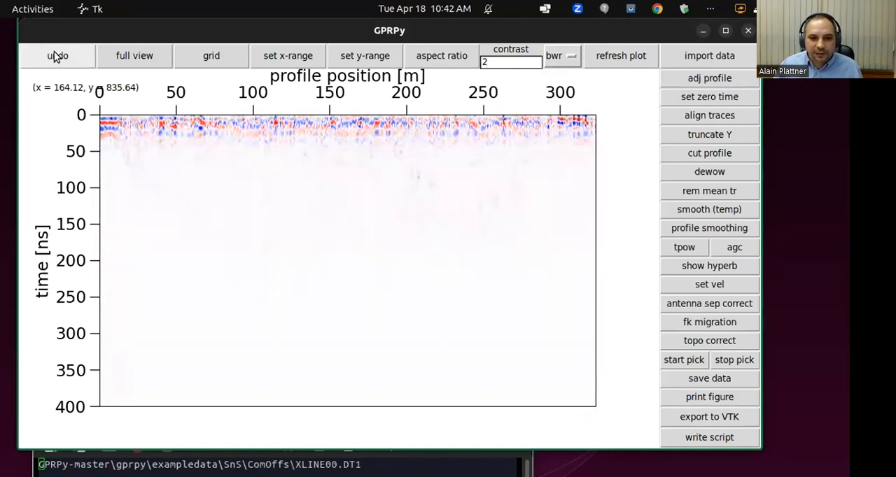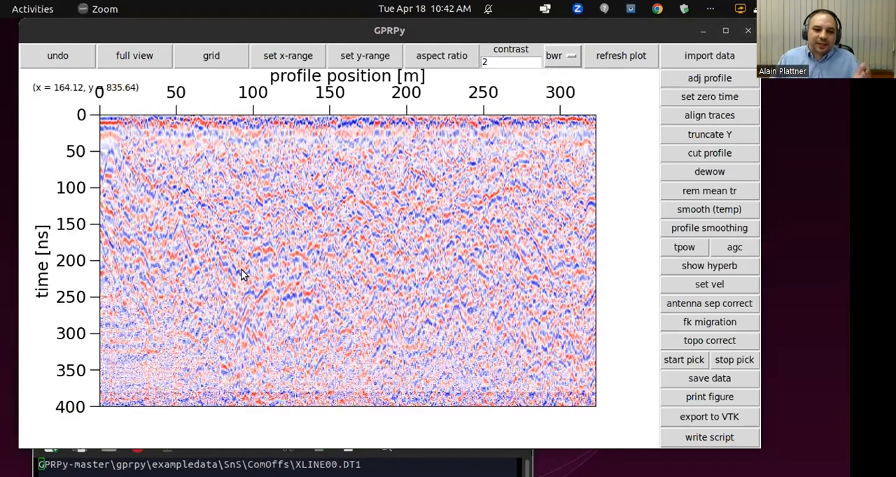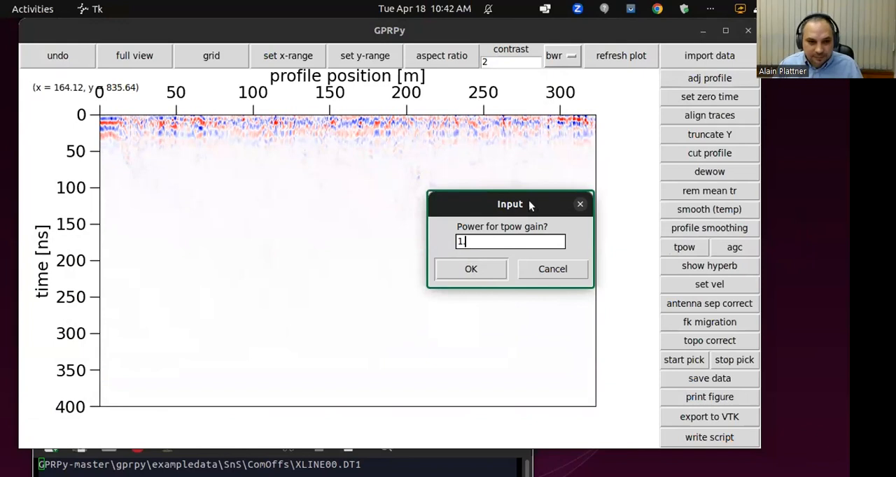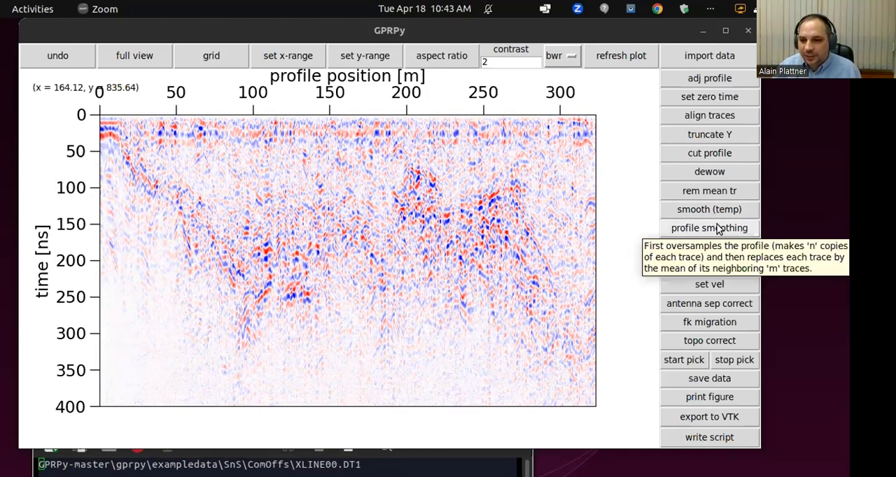You can always undo. Can try the automatic gain control, maybe with, let's make 100 samples, or let's maybe, I don't know, 50 samples. I find this one harder to interpret. I like TPOW. Okay, cool. I skipped the smoothing steps here, but I can quickly explain what they do.